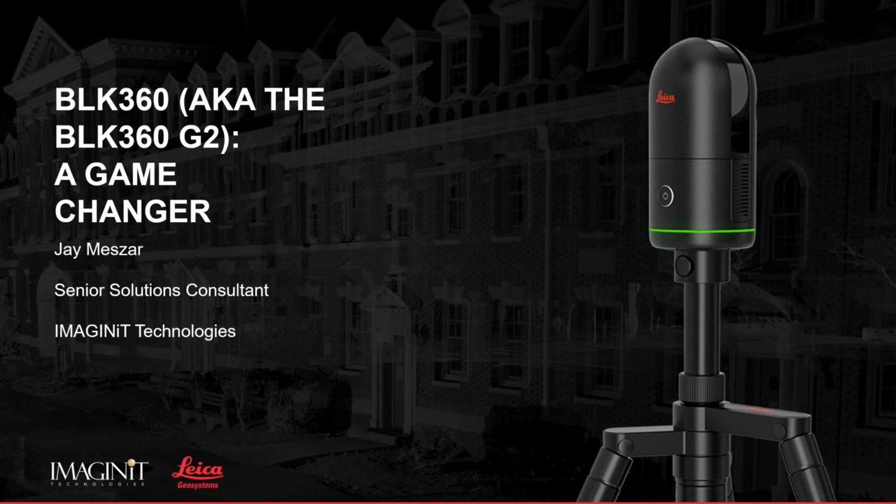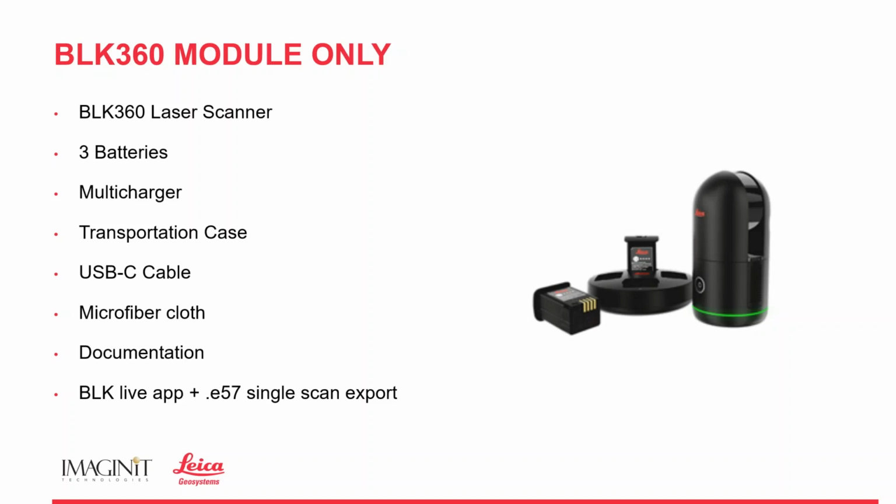So I'm going to start today by looking at the different packages that are available for the BLK360, and we'll then go into some more of the technical details. So starting with the BLK360 module only, this of course includes the BLK360 laser scanner and 3 batteries.